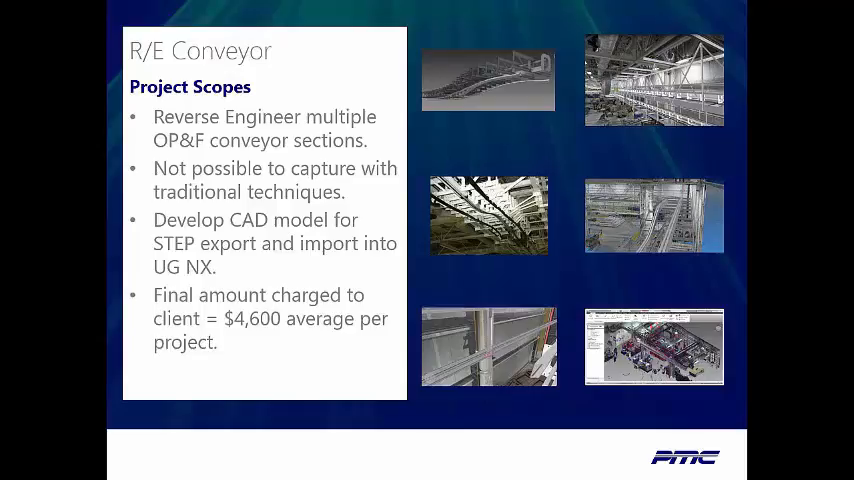So the output from this was going to be used in UGNX through a step file. And on average, we did multiples of these jobs. They started in the over 5,000 range, and now we're getting them down to the sub 4,000 range, just as we've gotten more comfortable with exactly what kind of output the client needs.